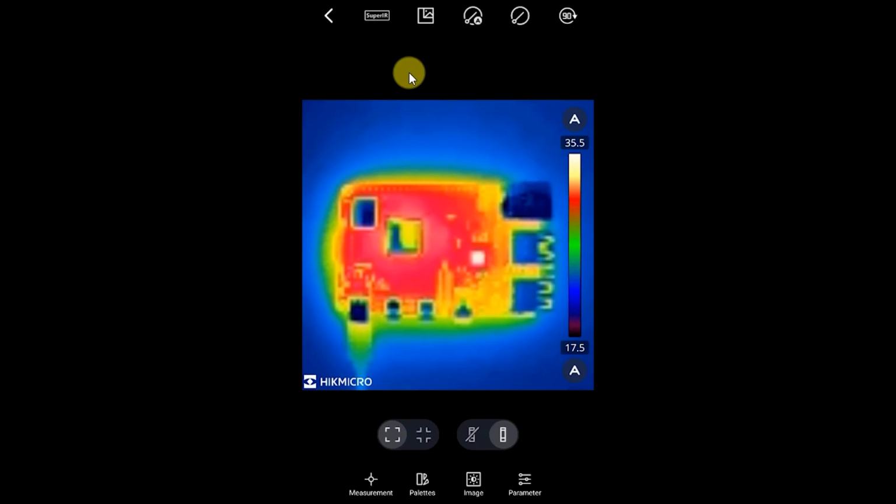We have a software image enhancement which they've called Super IR. If we click on that, we can see that we now get a much clearer image. It's picking out a lot more detail. But again, this is a software enhancement. It's not truly seeing at this resolution. What this lets us do then is start to take measurements from this image.